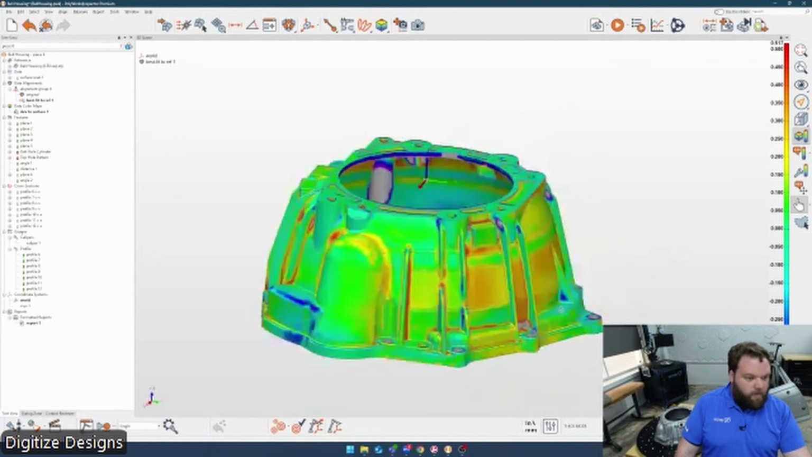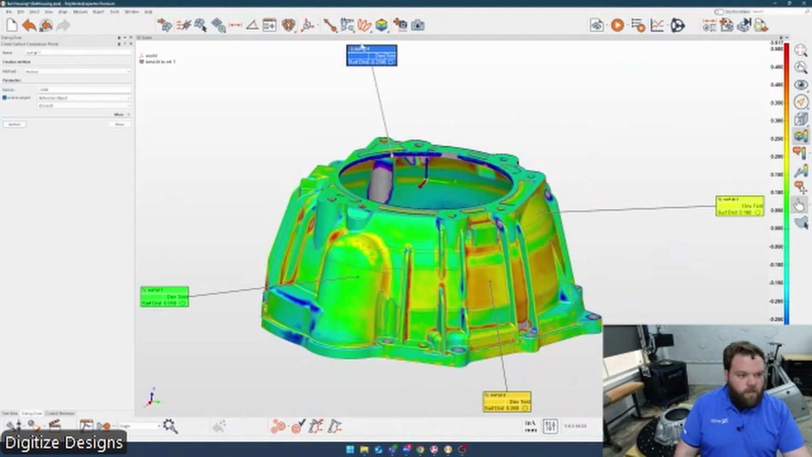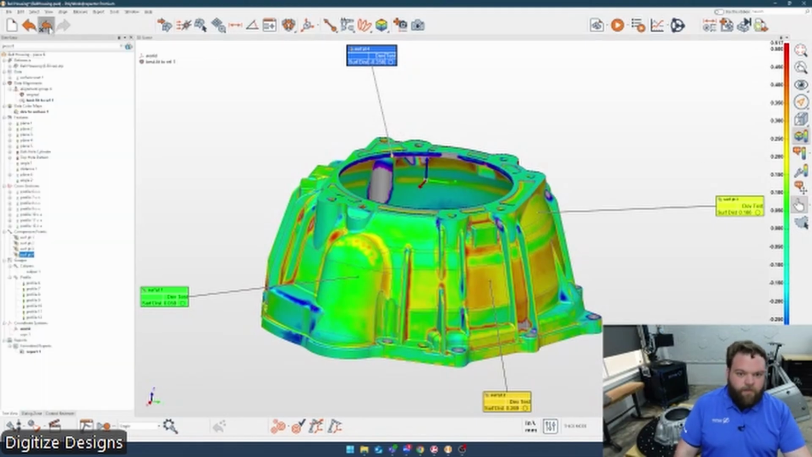to those extreme colors. We can even throw some comparison points on here to see exactly what this is calling out at any specific spot. Notice these little comparison point flags color match the color map too. I just thought that was neat.